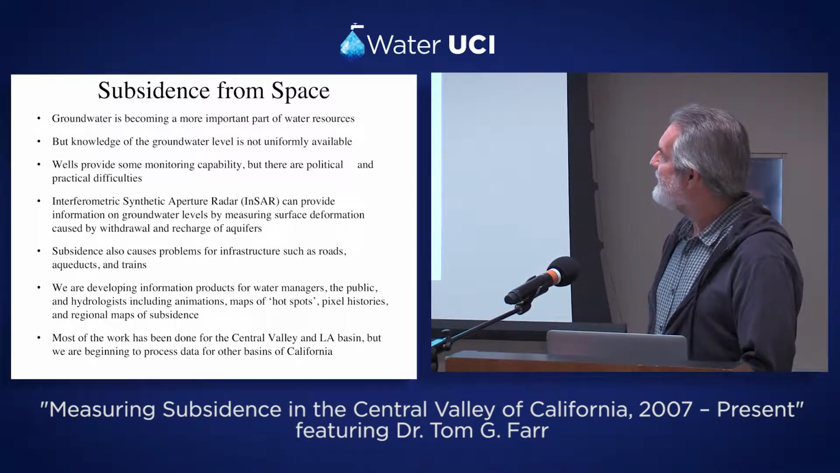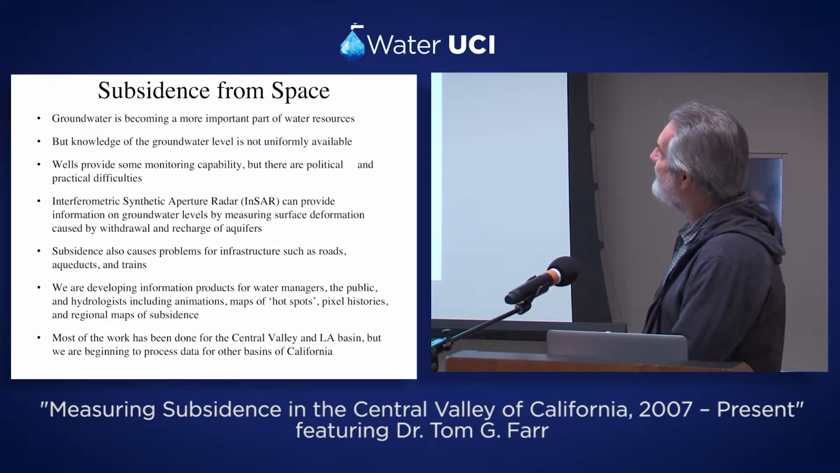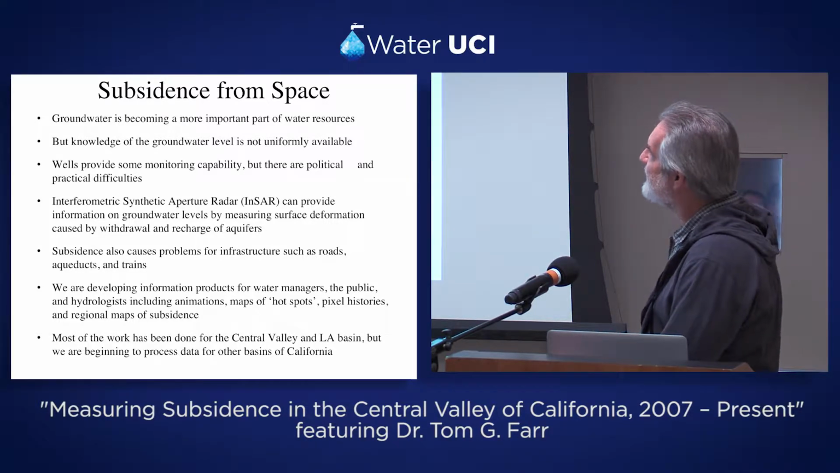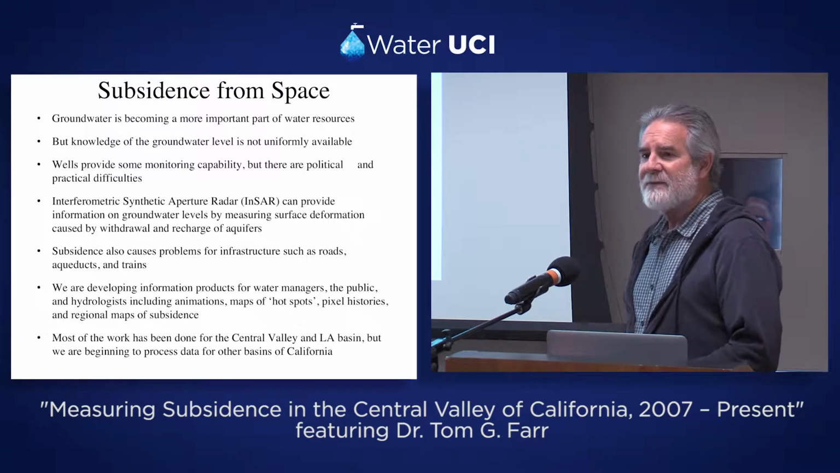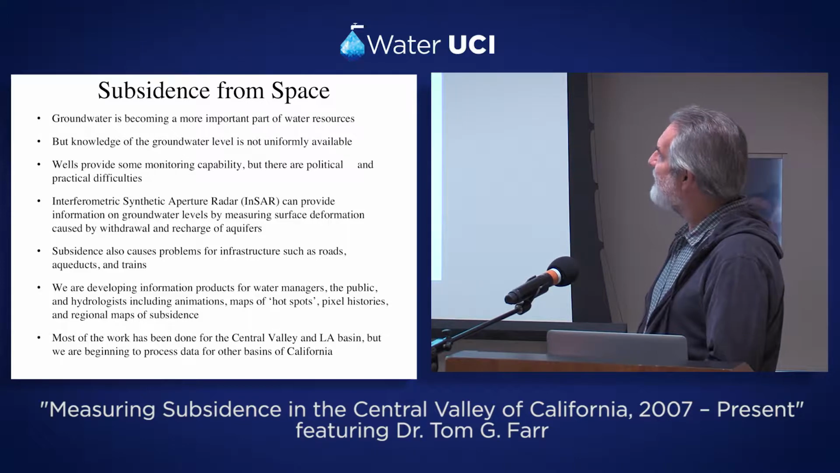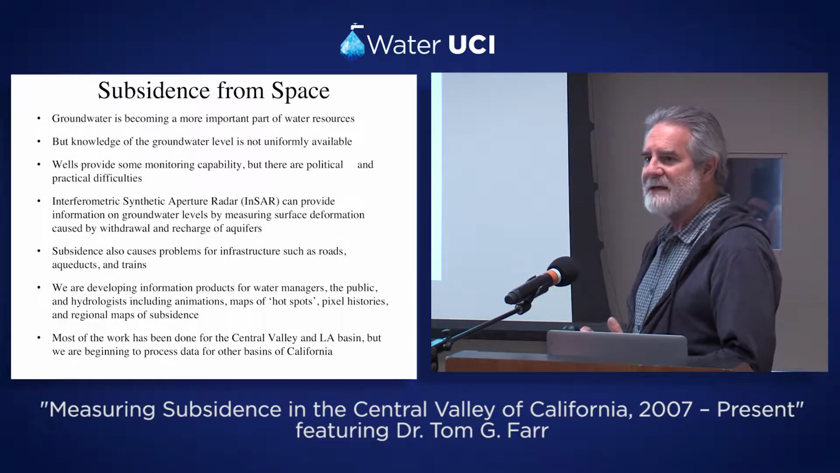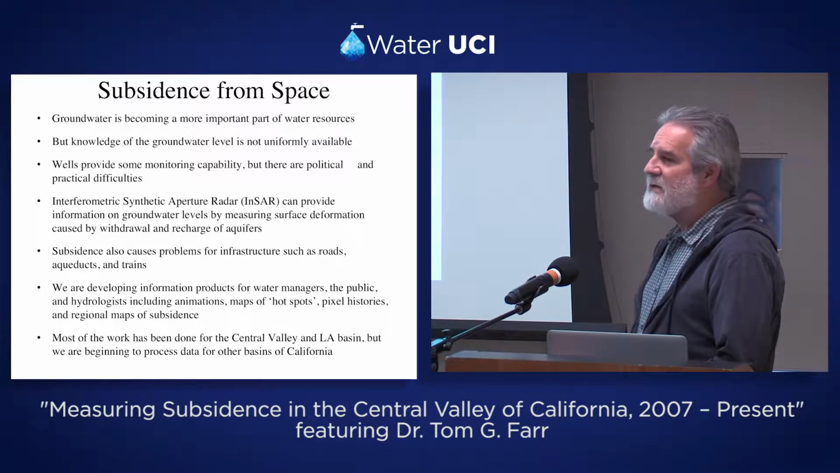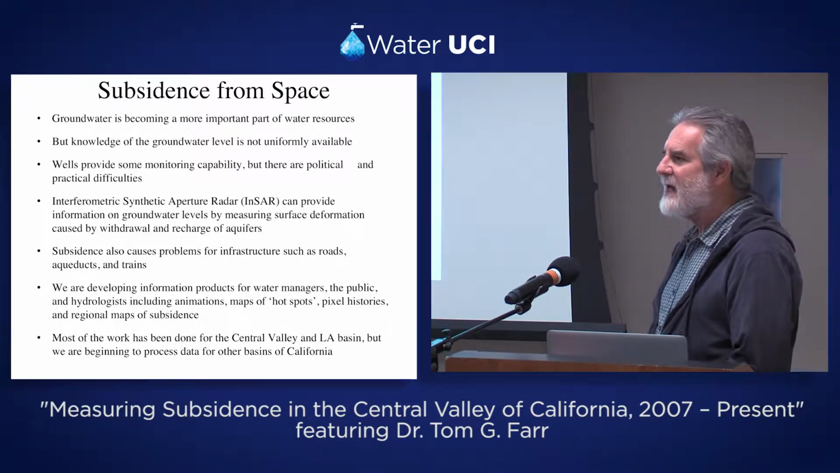Basically, the idea is that, as most of you probably know better than I, groundwater is becoming more and more important throughout the world in arid regions and is providing a lot of water, but it's not easy to measure what's going on with the groundwater. We can use water wells, and we do that in places where we can.